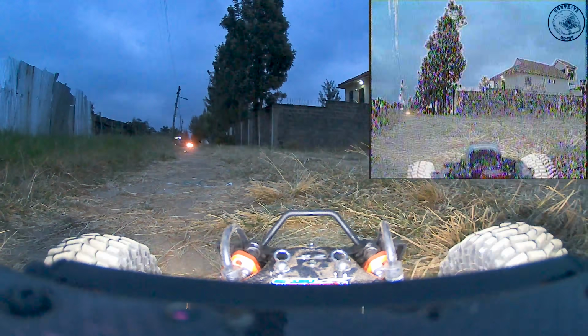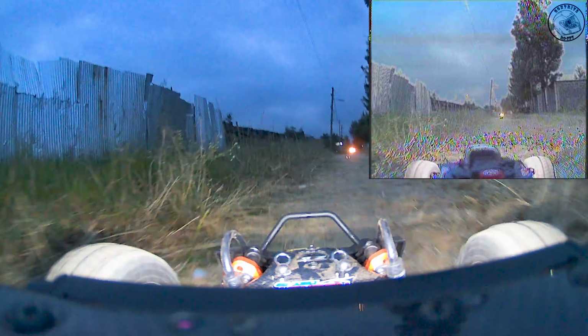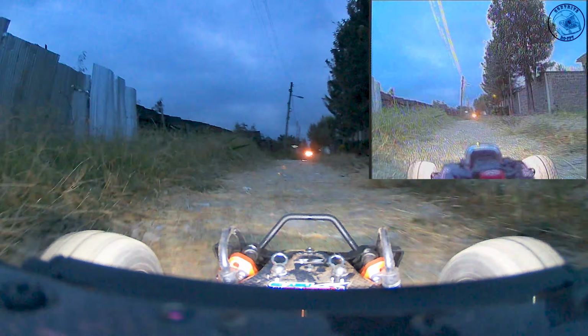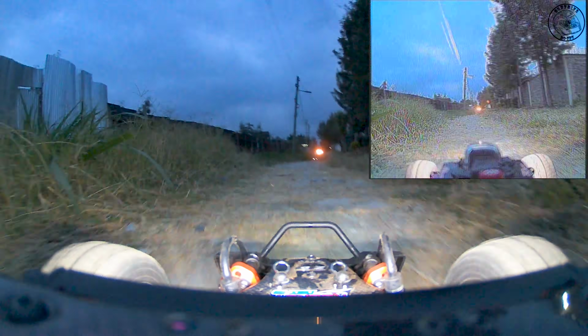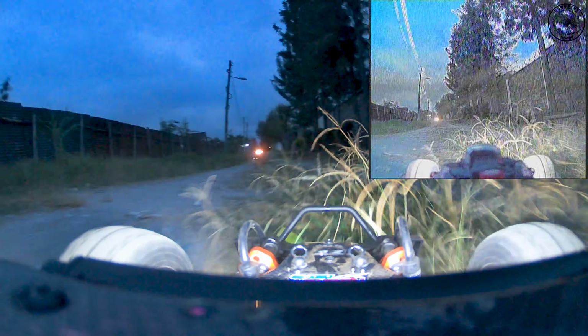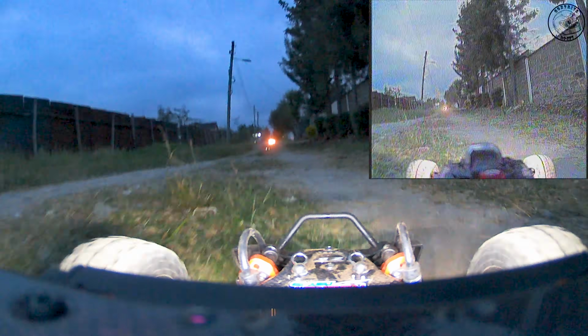It's around 7 PM now and it's getting dark pretty quickly. I need you to now look closely at the lights that seem to be at the far end of the road as the RC approaches the source of the lights. This is important because once we get close enough, I will point out the main weakness or disadvantage of having an FPV camera that performs well at night.